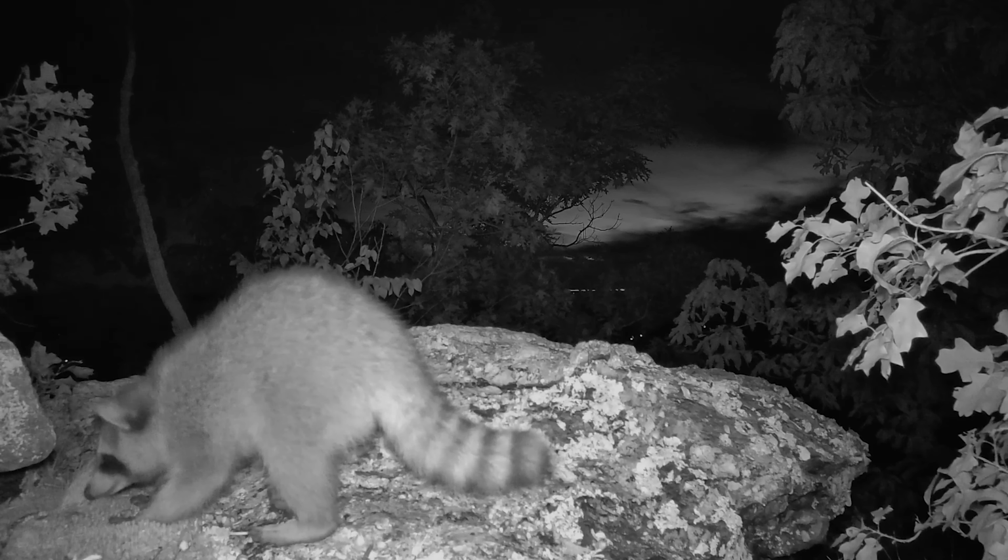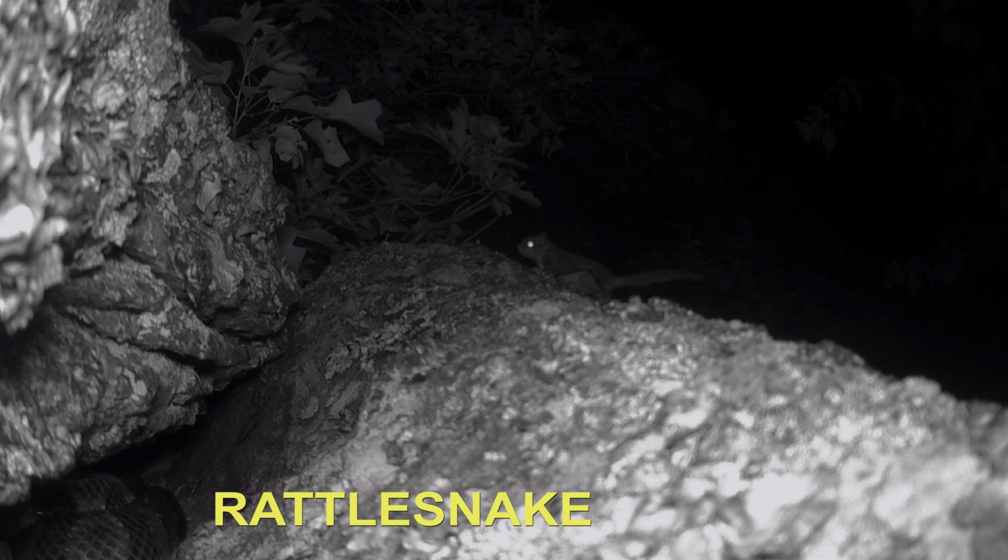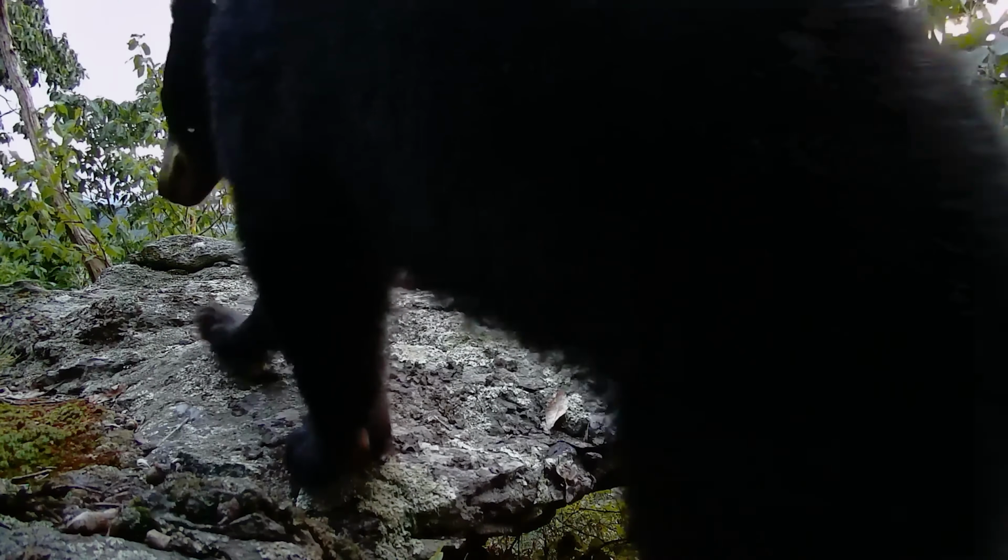This birthing rookery wouldn't be complete without rodent prey making appearances, including even a flying squirrel. We also need our black bear cameo. Here we go. And thank you, Mr. Bear, for leaving my cameras alone. Okay, onto my favorite trail cam footage captured during this whole video.